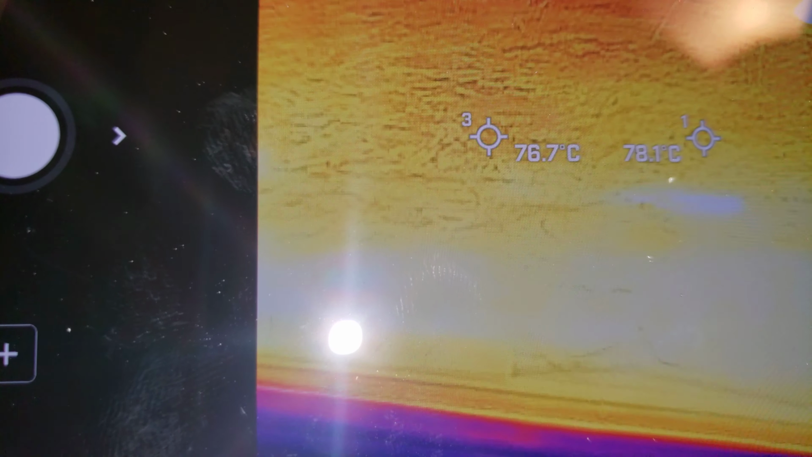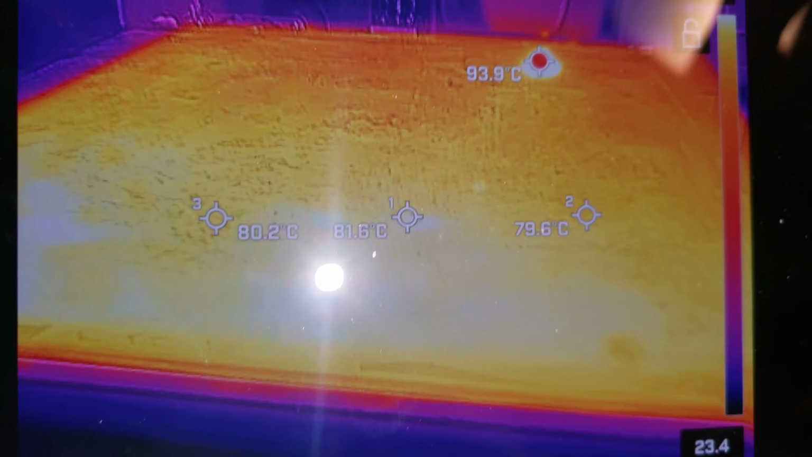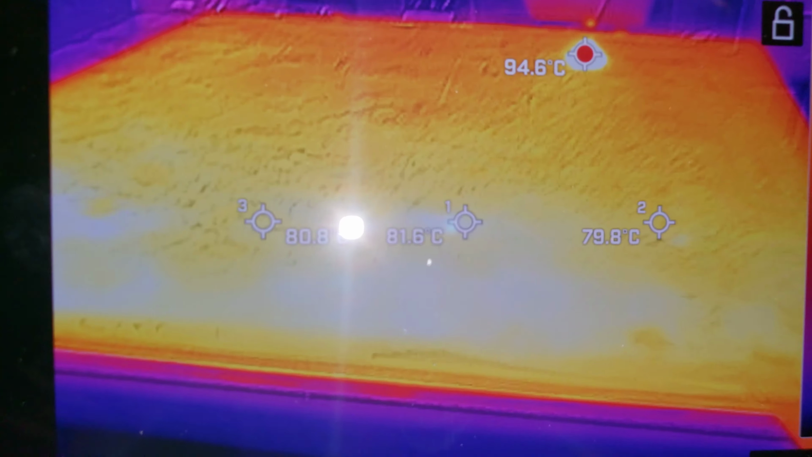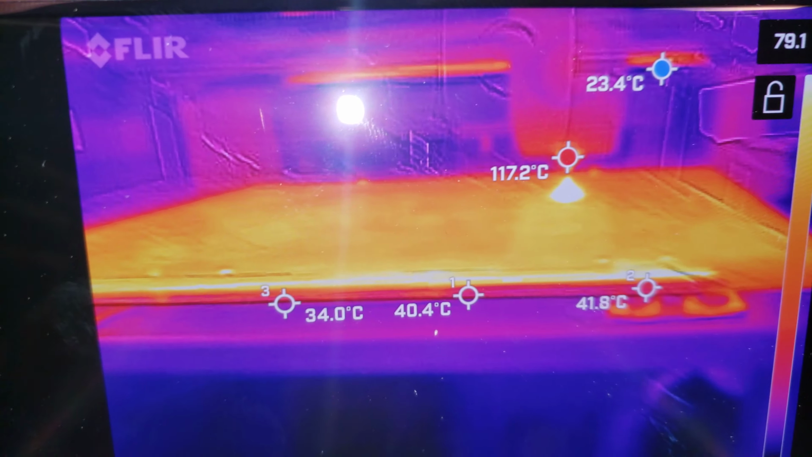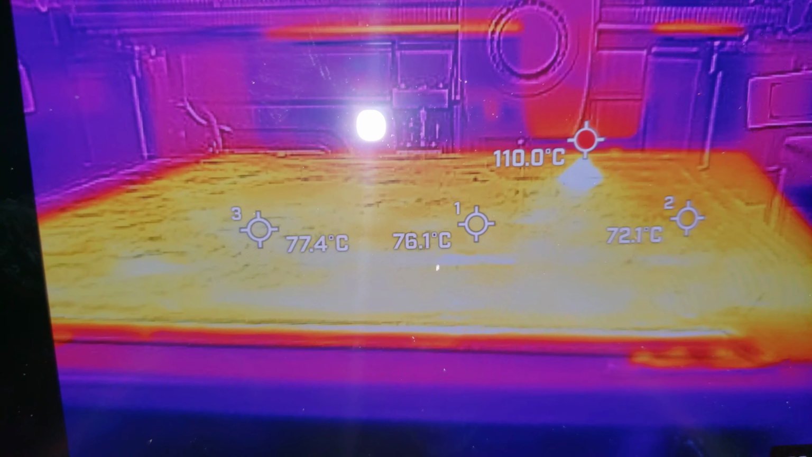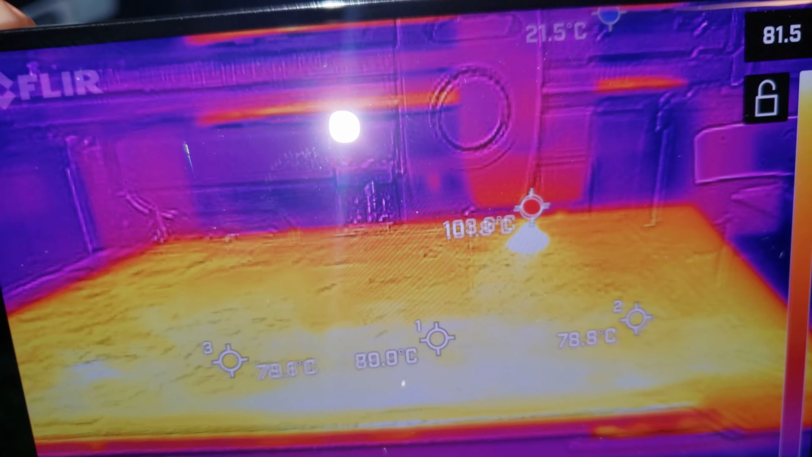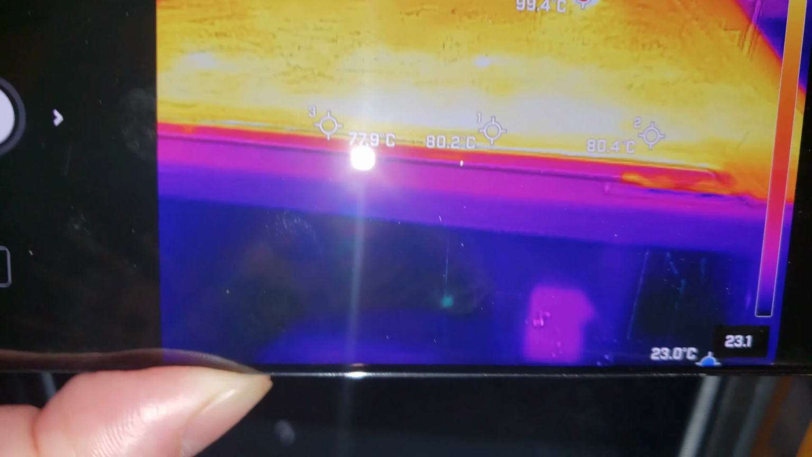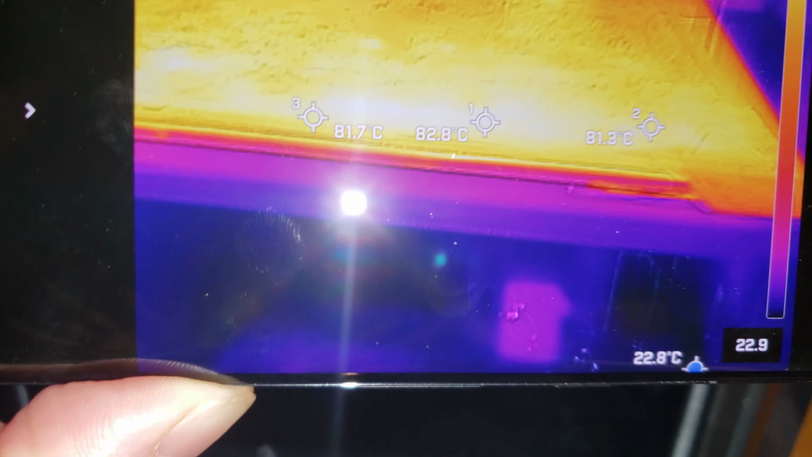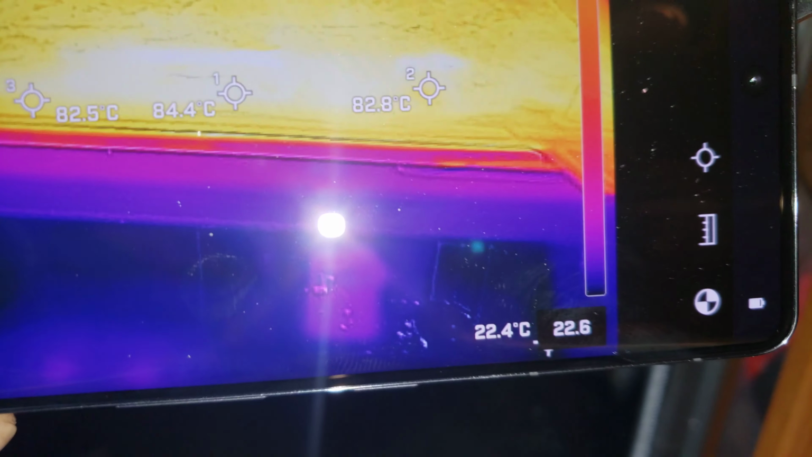So not a big surprise, not entirely uniform across the bed because it's, oh, okay, maybe you couldn't see that, sorry. I'm looking at 2 displays here and I'm trying to coordinate them. I'm trying to aim everything at once here, so bear with me. But at the bed they're all pretty close. But you can see the color variation. So the white is hotter, and the purple is colder, and the red is in the middle. You can see by the scale there. Oh, and it tells me the low and the high. So 22, 22.6, 22.9, and 85.